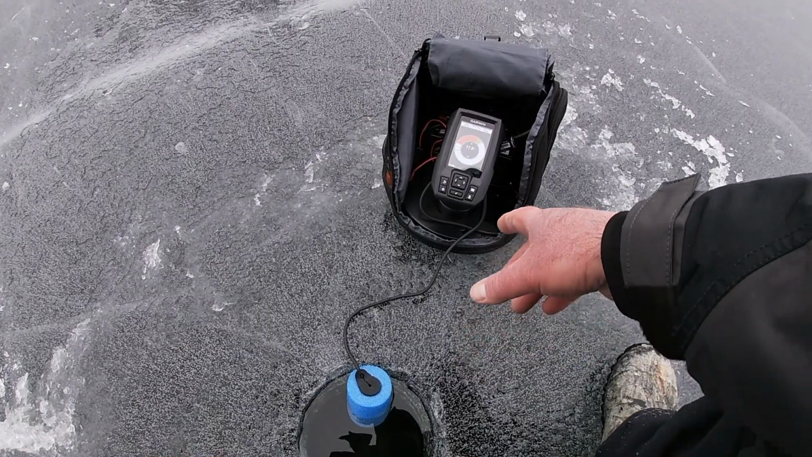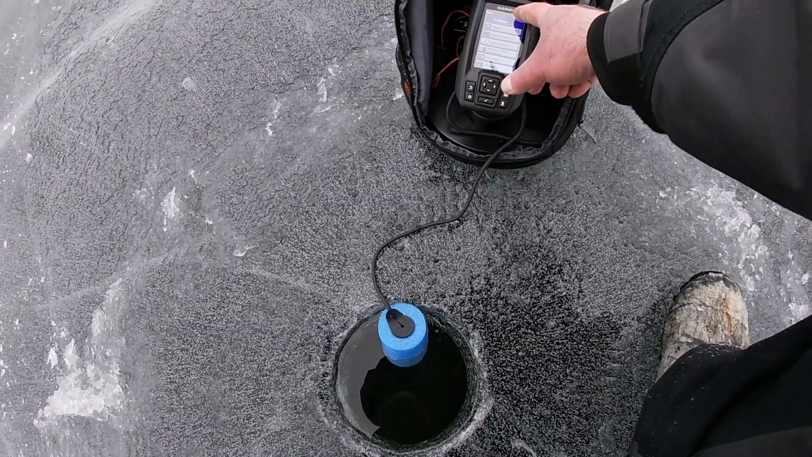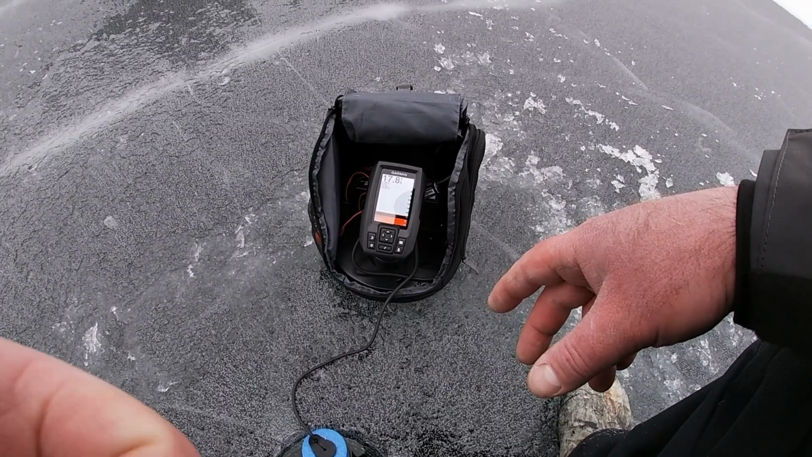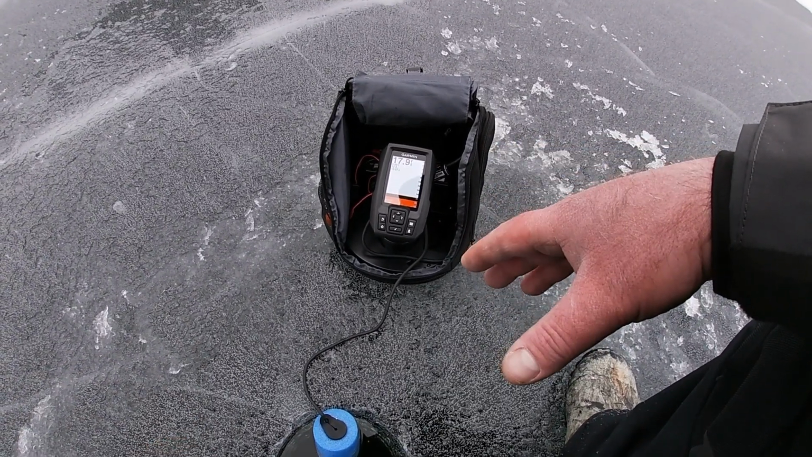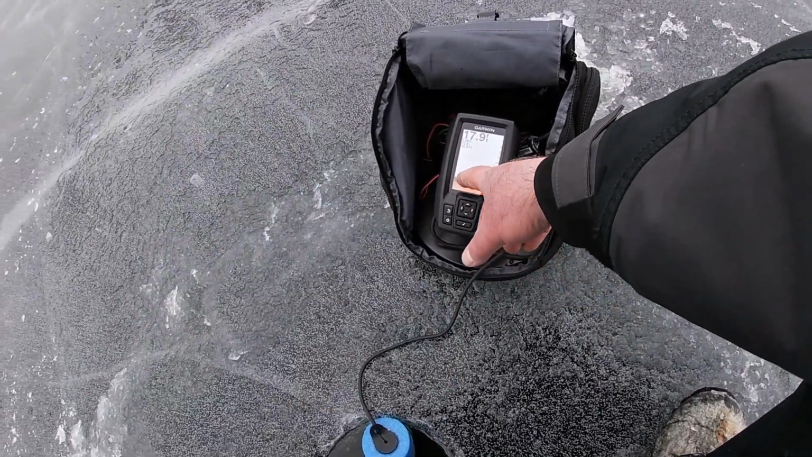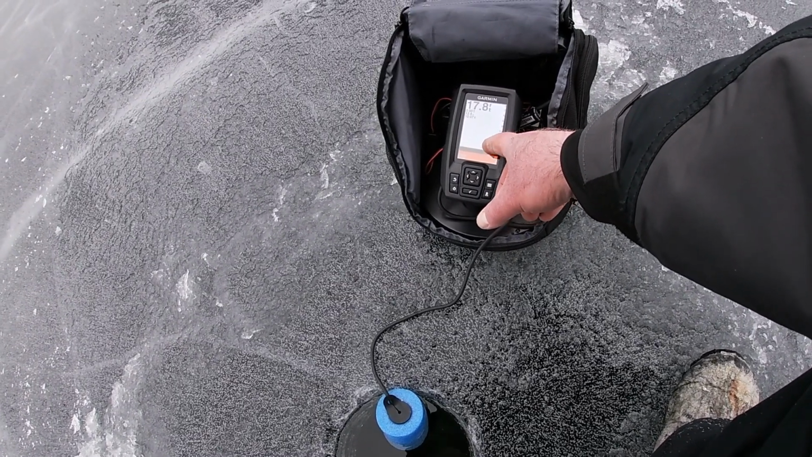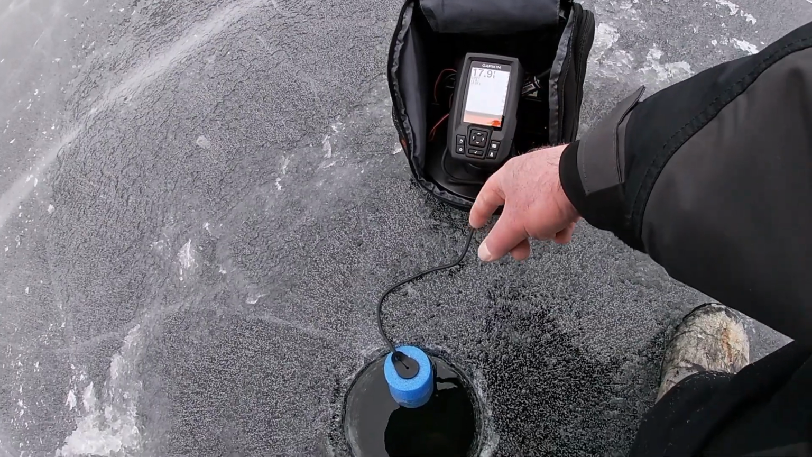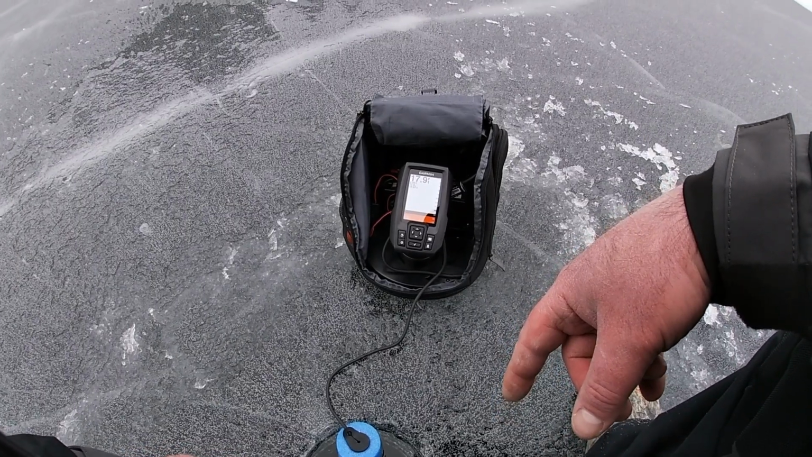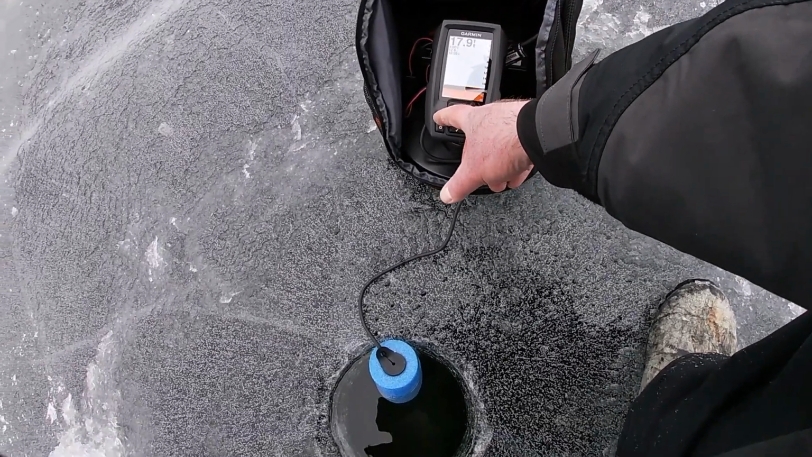If you go to the traditional fish finder, it'll show the bottom. It's showing a fairly flat bottom. And you can see it's picking up some weeds, some vegetation down there, probably some weeds and rocks and things. You can see all the little marks on there. Fairly flat bottom, nearly 18 feet deep here, so about 17 feet. So that's the fish finder.